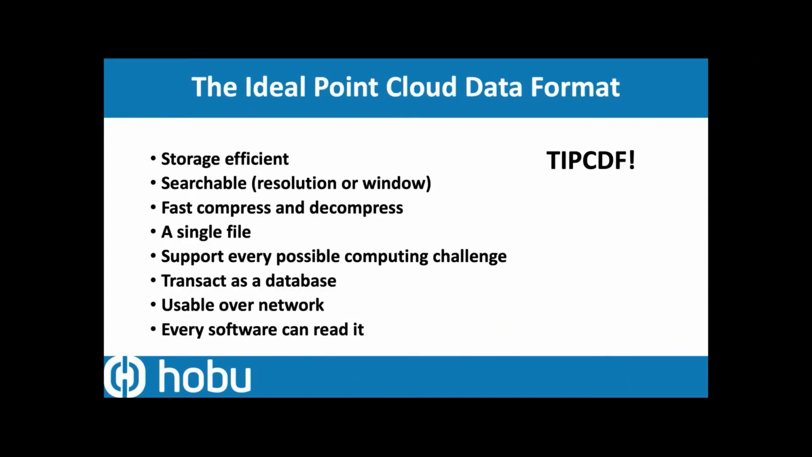So what would be an ideal point cloud format? A grab bag of requirements, some of them certainly in conflict. Storage efficient, obviously, with fluffy data, we want to compress it, but we also want to be able to search and get what we care about.